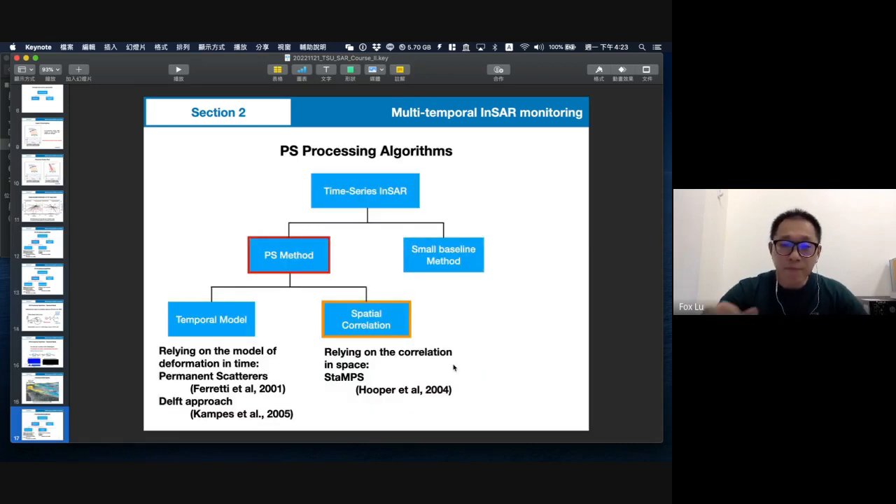So that's why a few years later, Hooper and others proposed a new idea: we should think about spatial correlation. We not only think about amplitude, which is temporal. Keeping the temporal criterion, a good pixel we will choose is correct, but we will also think about spatial correlation with the neighboring pixels, and pick them up together. So it relies on the correlation in space. They developed a software called StaMPS.